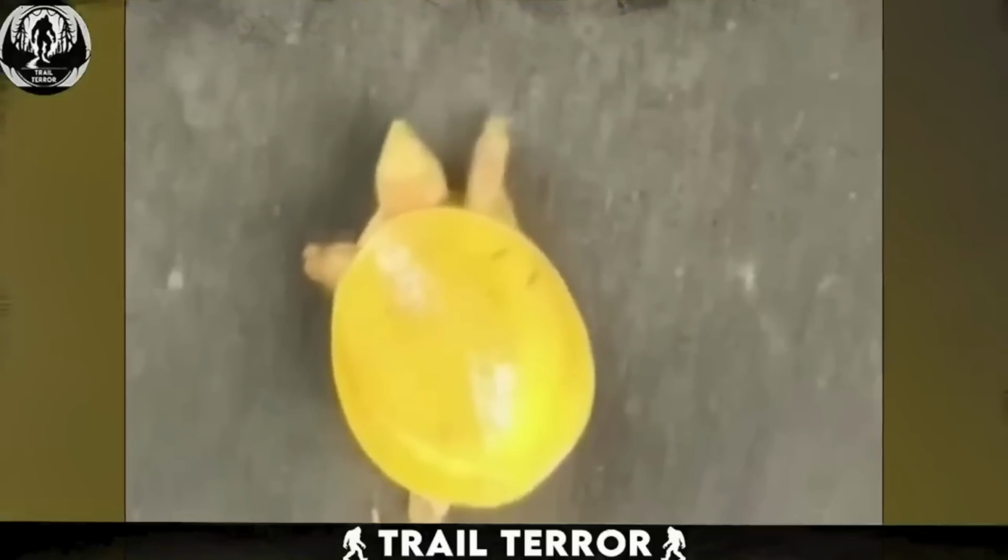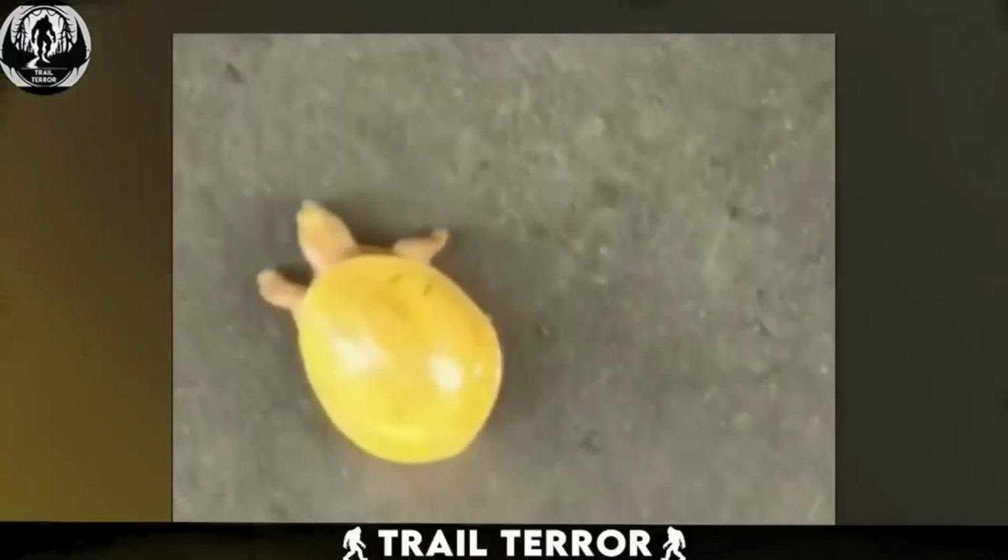In this video, what you're seeing isn't a toy. It's a real-life yellow turtle discovered in India. Farmer Basu Dev stumbled upon this little guy while working in the fields and decided to bring it home. He captured this footage for us to witness just how vibrant yellow this turtle is. Not only is its body yellow, but its shell is entirely yellow too, which is quite fascinating.